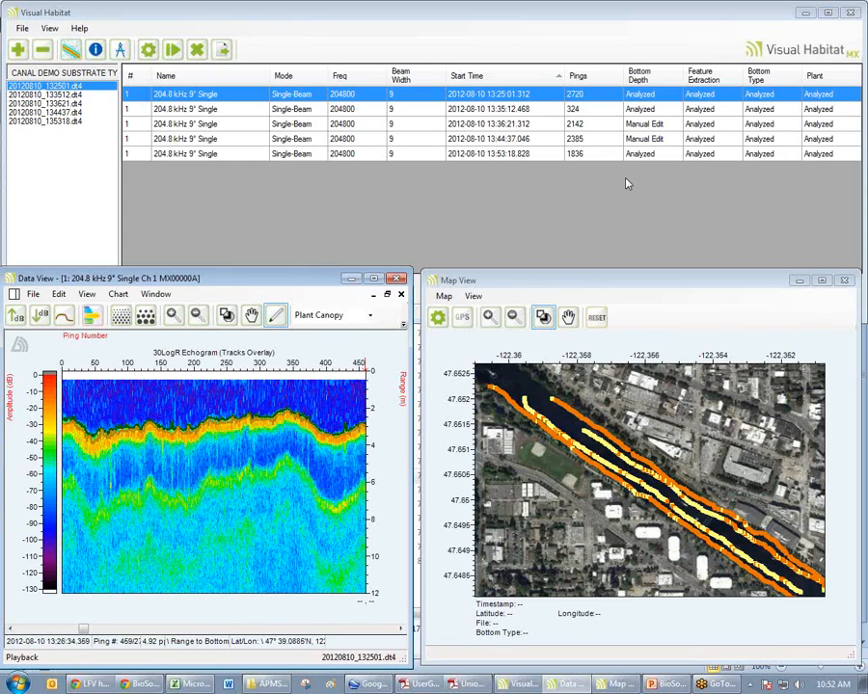Let's see here. A couple more questions. What is the difference between feature extraction and bottom type? The bottom typing process is a two-step process. Feature extraction is the first step, where it analyzes all of the acoustic data and extracts the features it needs in order to group or cluster the similar echoes.